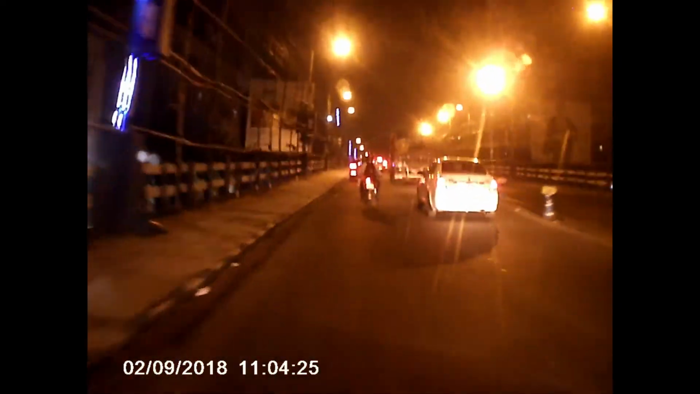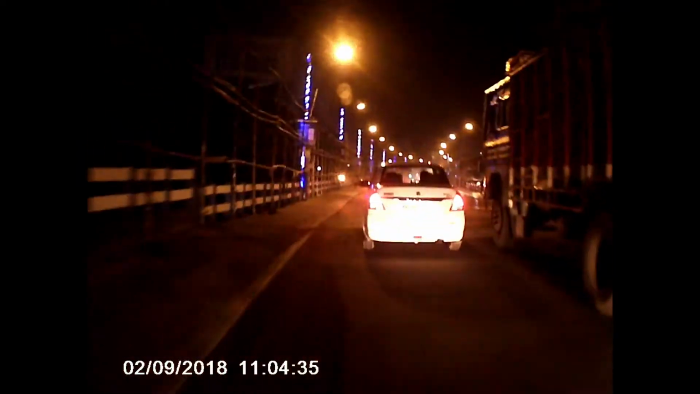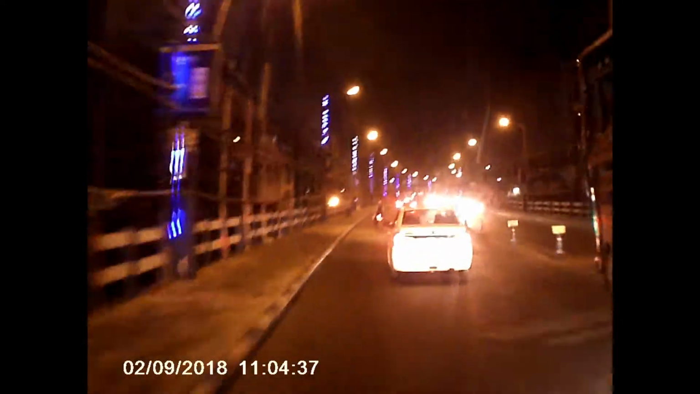And this is the Thakuria bridge. Okay. So they are decorating the bridge for the puja. Yeah, puja coming soon.